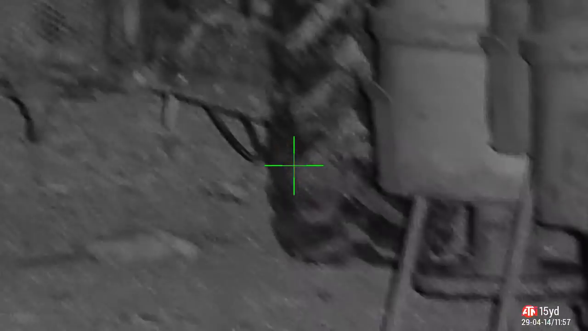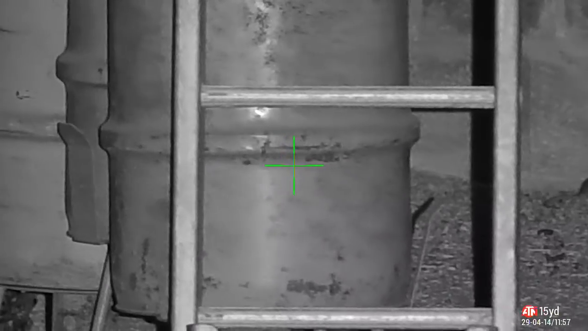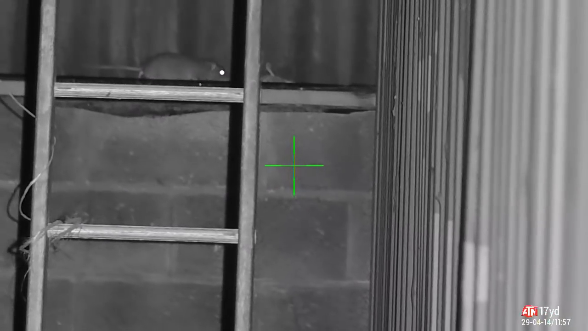Just scanning around, and there's the one at the bottom there. That shot knocked off the wall. Again, he's not going to stick his head out too far. It's almost like he knows someone's throwing lead around out there. You can hear them. They're everywhere. They're in the walls. They're down the side of the container on the right hand side.